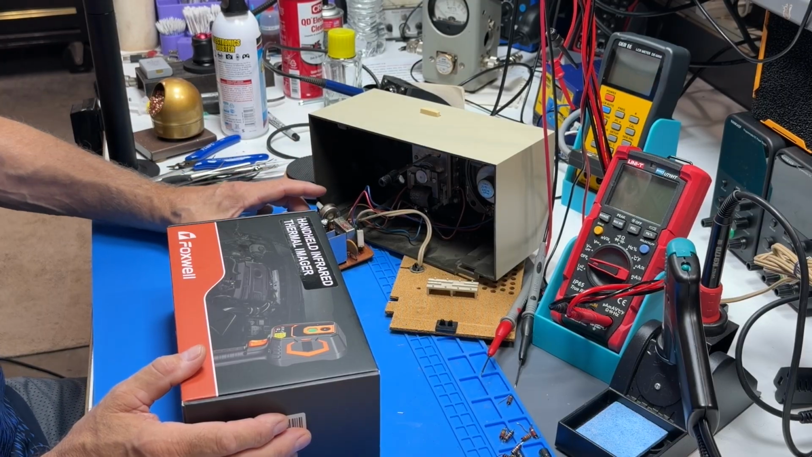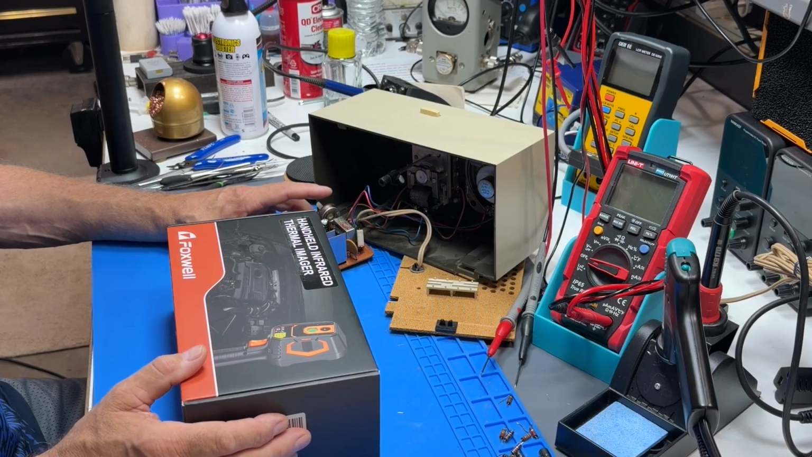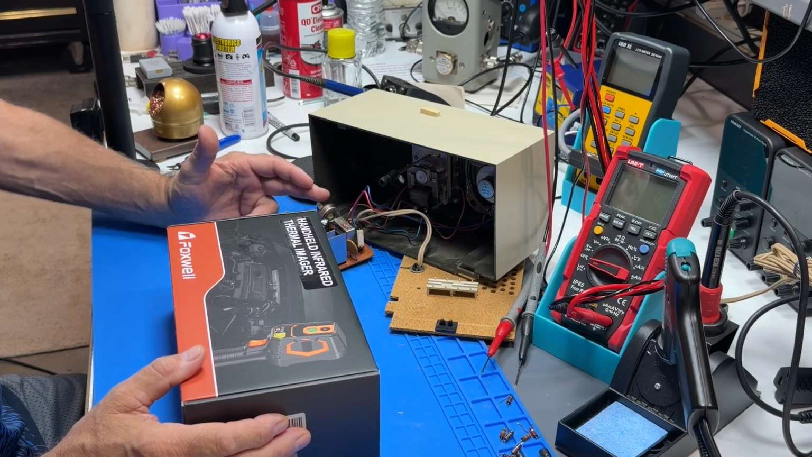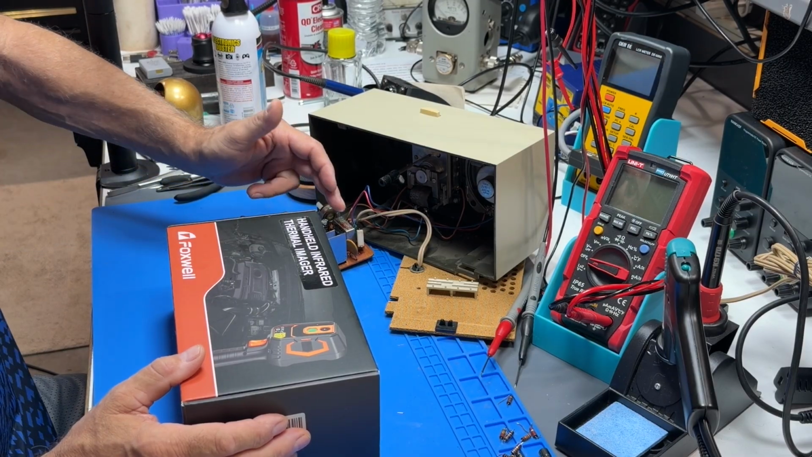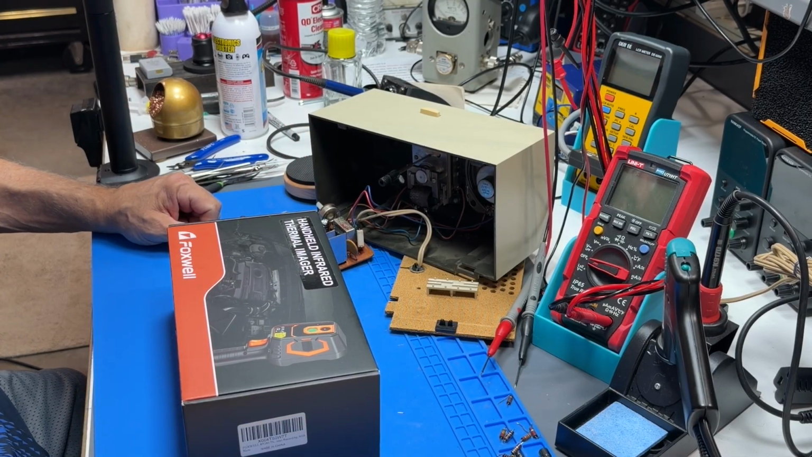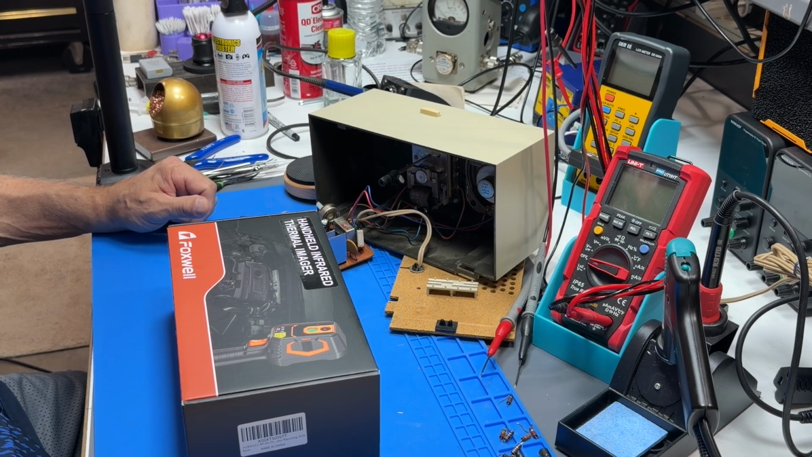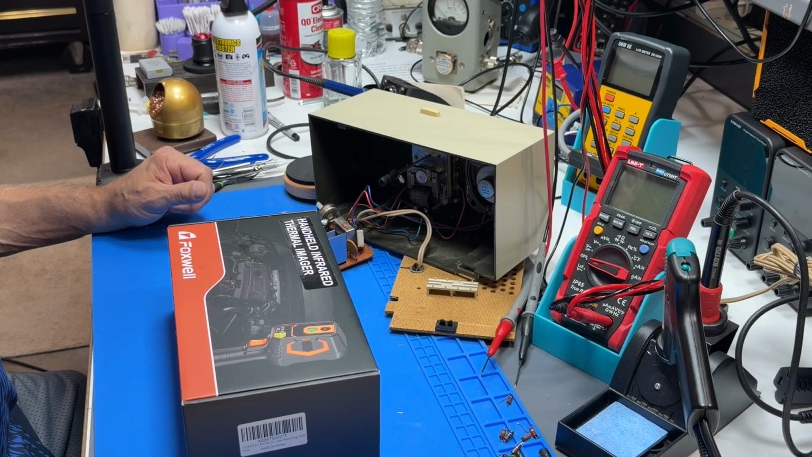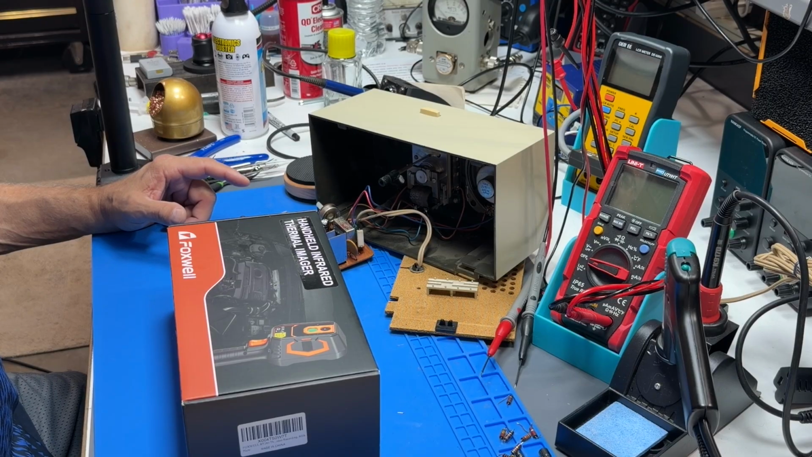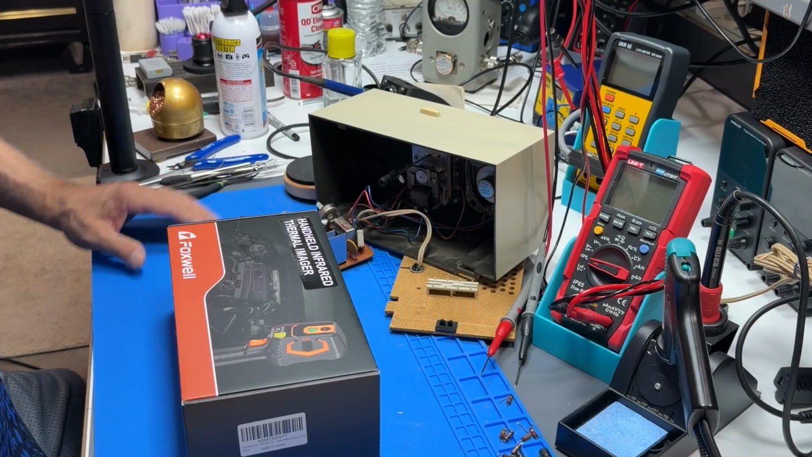This is a transformer-less AM transistor radio. So the 120 comes in, and this resistor here, if I remember right, is 580. Let me see, 580K. I thought it was. Might just be five. I have just written down 580 ohms, but I thought it was 580K. And that reduces the voltage down to power up the circuit here.